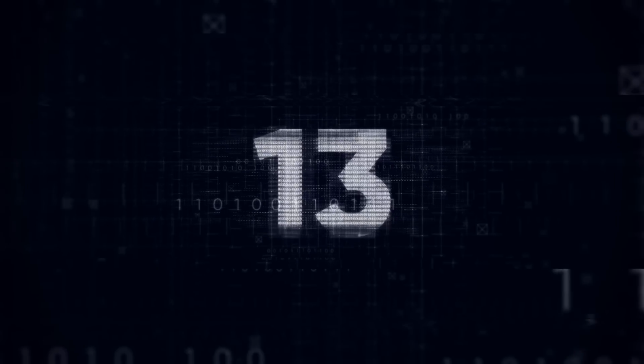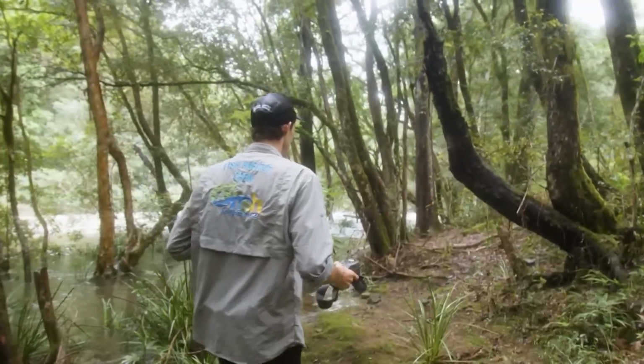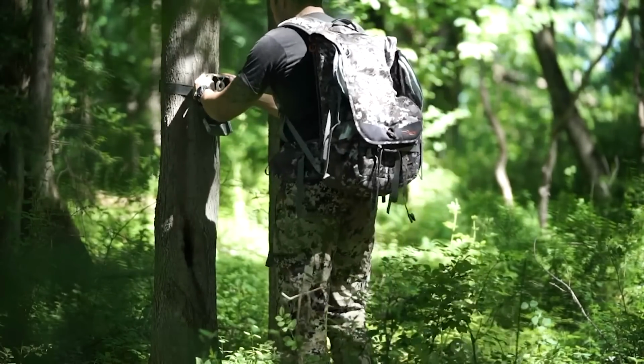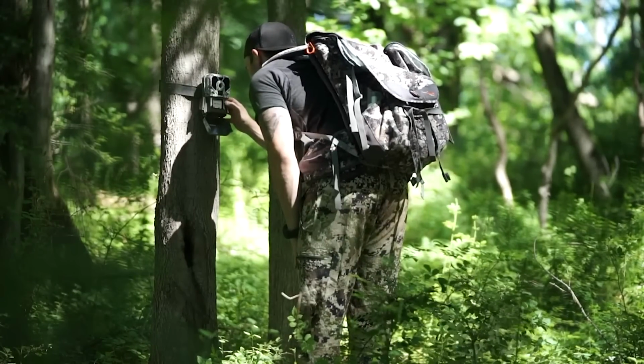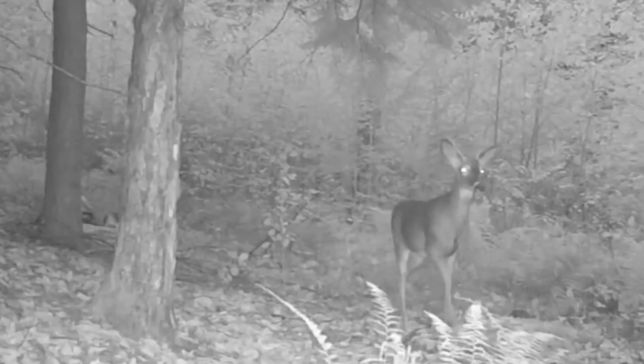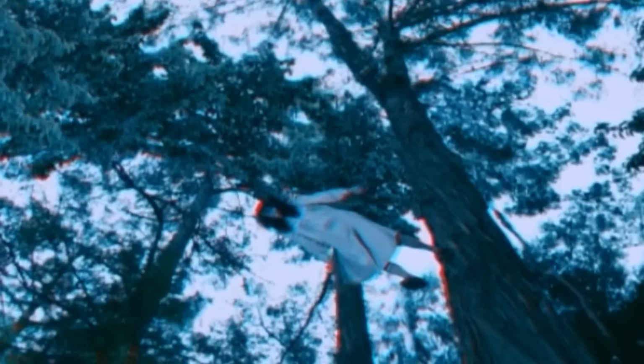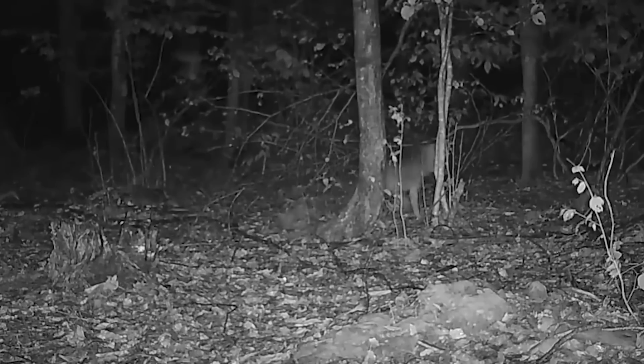Number 13. Ghost Girl. Because some landowners in Cambridge, New York decided to set up trail cams in the forest, another group followed suit. While the first wanted to monitor activities on their land, the second needed surveillance for hunting purposes. They thought the camera would capture wild animals roaming around and suggest the direction they walked past. But no, they got a different surprise.